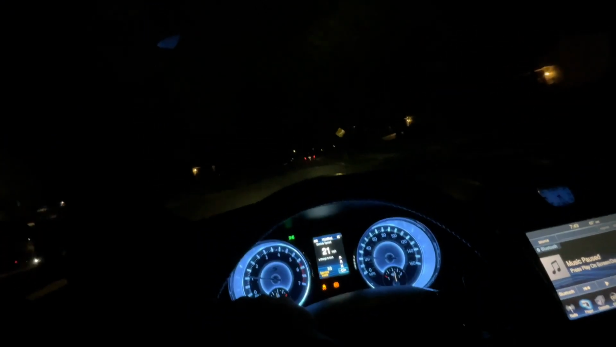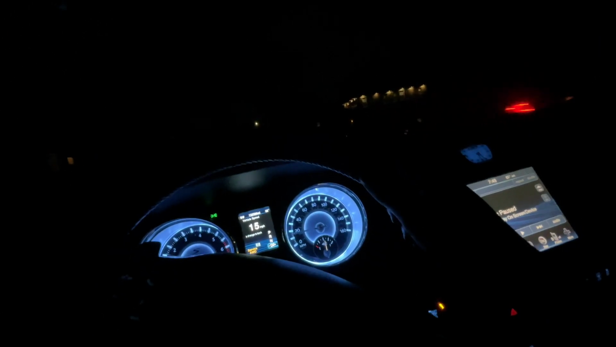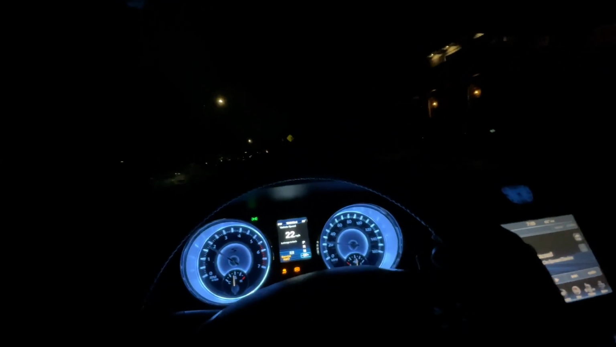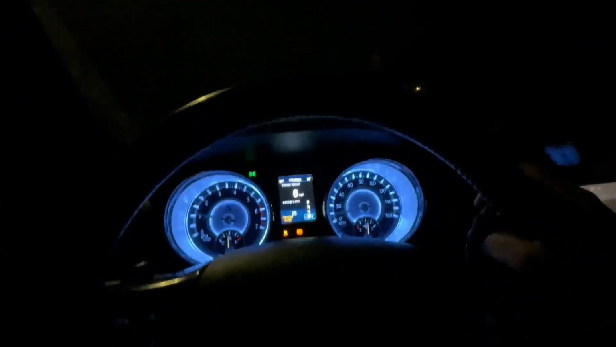I'm gonna be using the paddle shifters. Hey, it seemed like a lot of people are confused about how you use these. Let me know if y'all want a video on it. Matter of fact, I'm gonna make a whole separate video, because that's how you get them downshifts. That should be sounding sexy as hell.